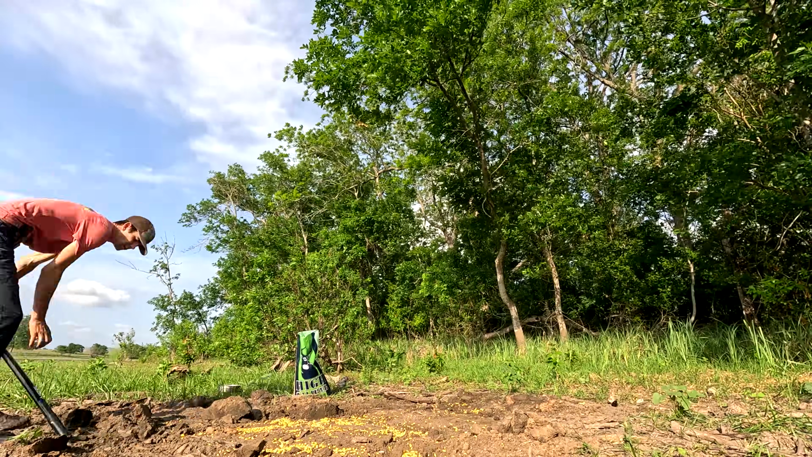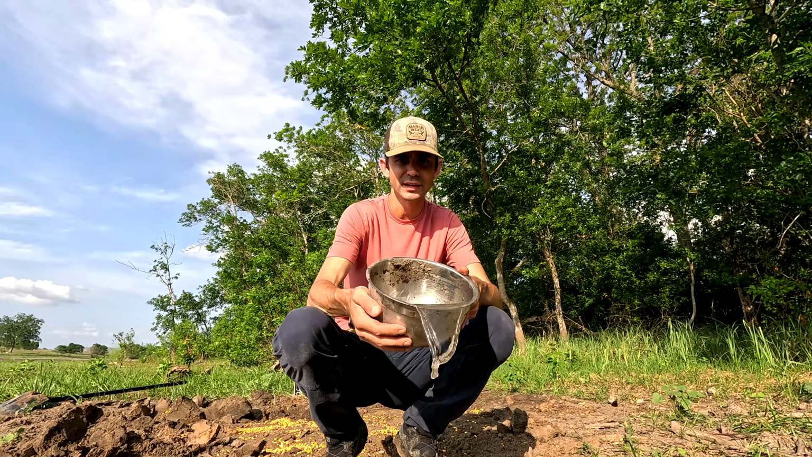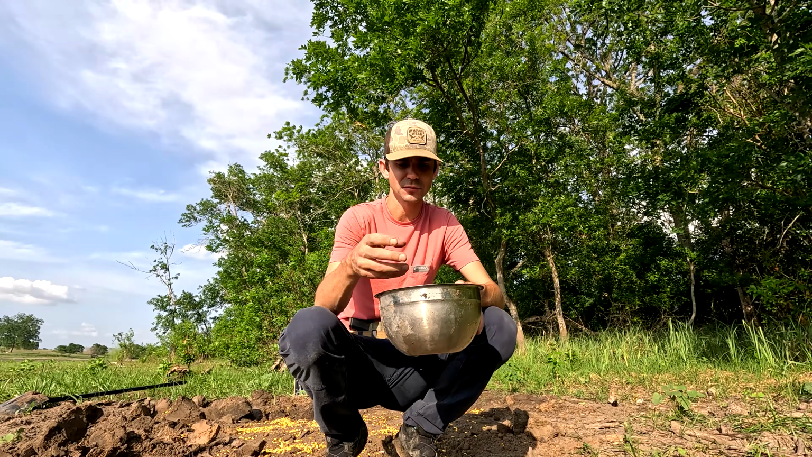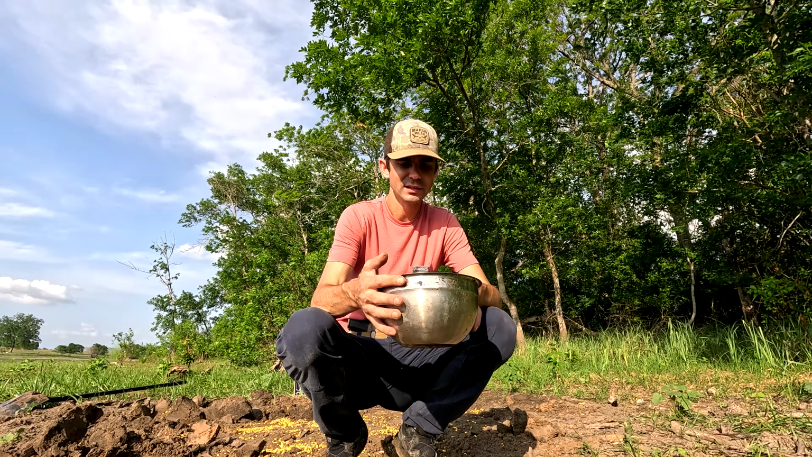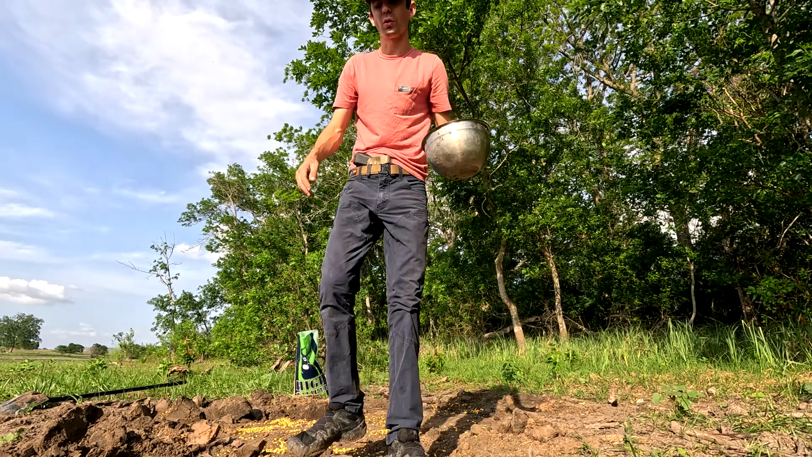Just in case it takes a couple days and they're not coming in, I got this old metal bowl here. I got some stanky lake water in it. I'm gonna put some corn in there. I'm gonna bury it just under the surface, and it's gonna fester and start stinking. And either pigs or vultures are gonna come in and get it, or raccoons. We're probably gonna get tore up by the raccoons.